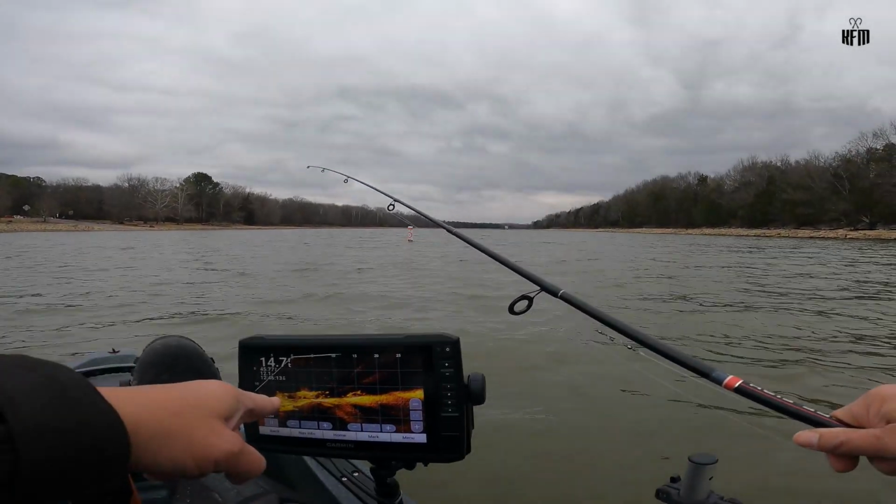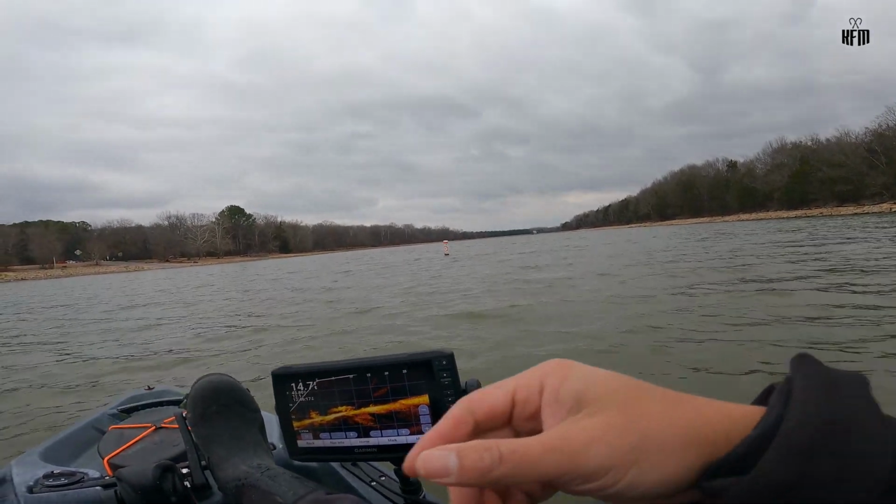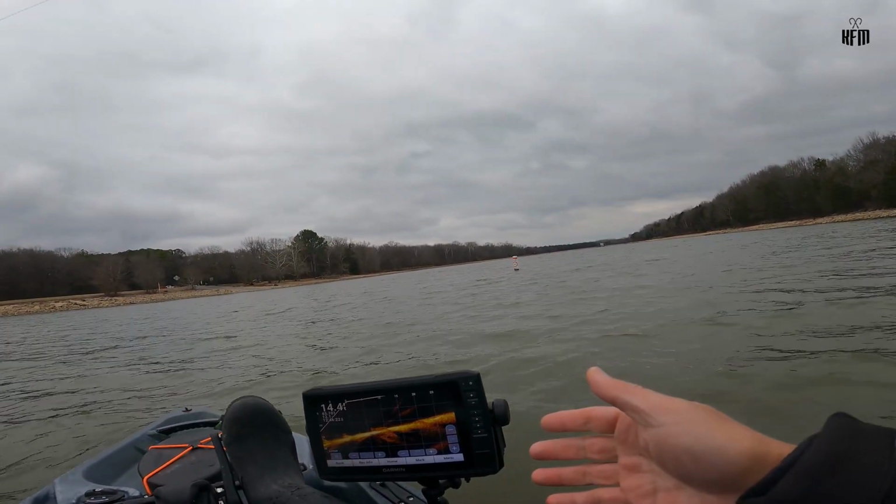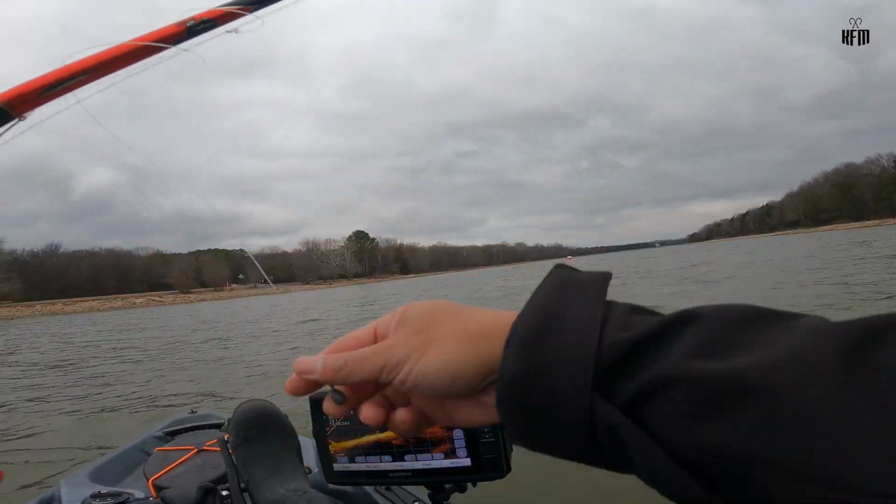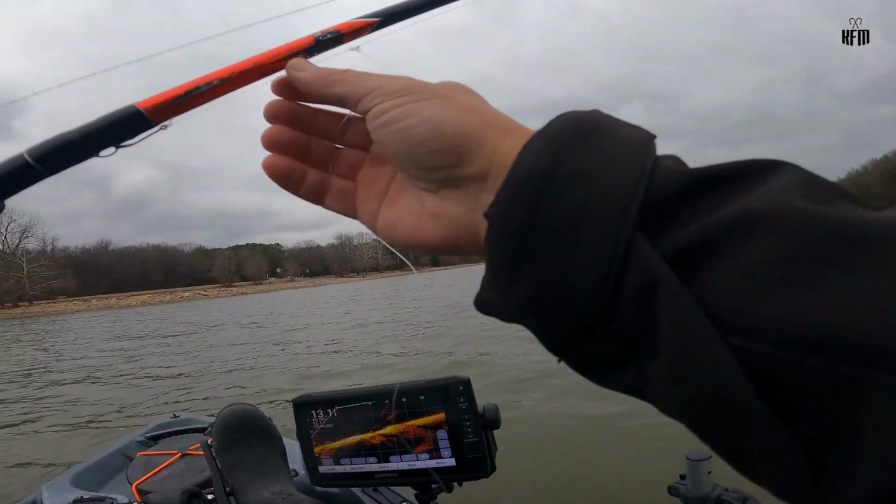That's a good pile right there. There's a bunch of them right there. That's another setting that you need to consider. So noise, depth range, forward range, TVG, and then gain. Those 5 things are the things that you'd have to dial in correctly.